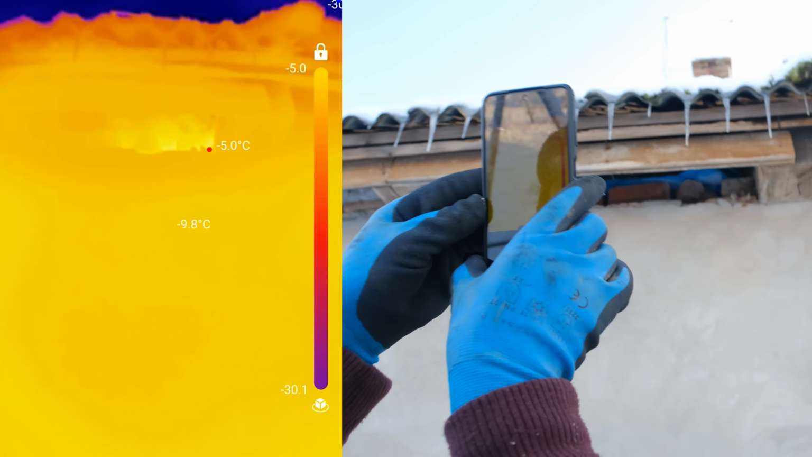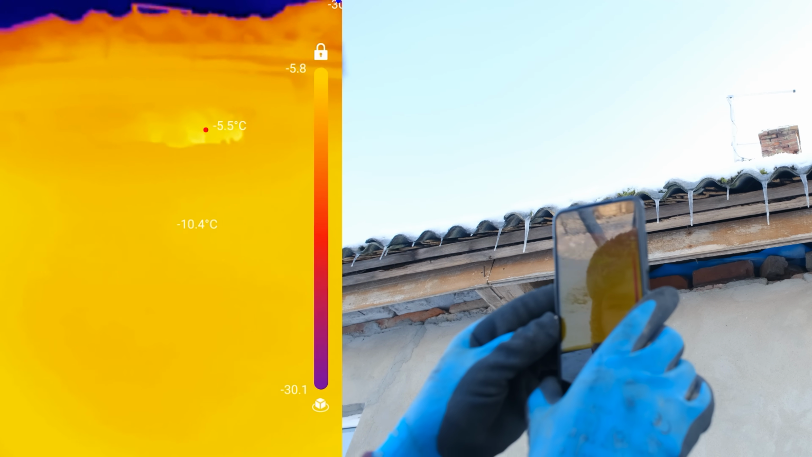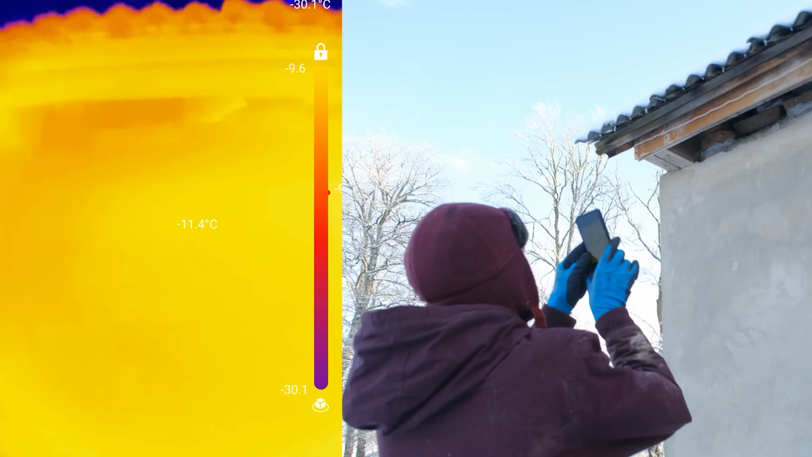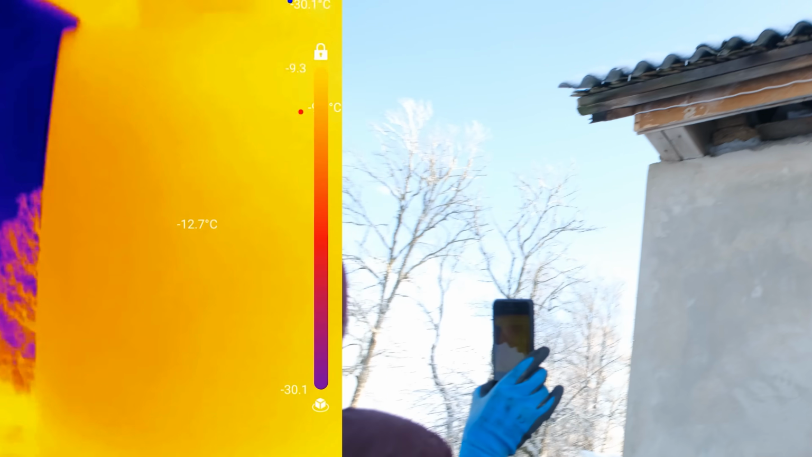Oh, look at that. We should get some insulation and just stuff it in there, because that is clearly losing heat. You see that? -4, it doesn't seem like a problem, but it's a lot different than the other place. Check that. -9, that's not that bad.